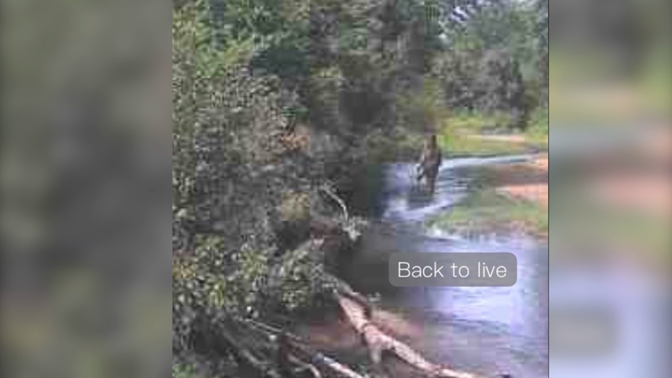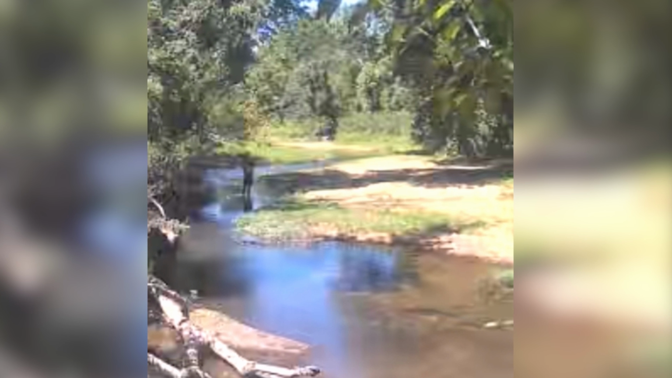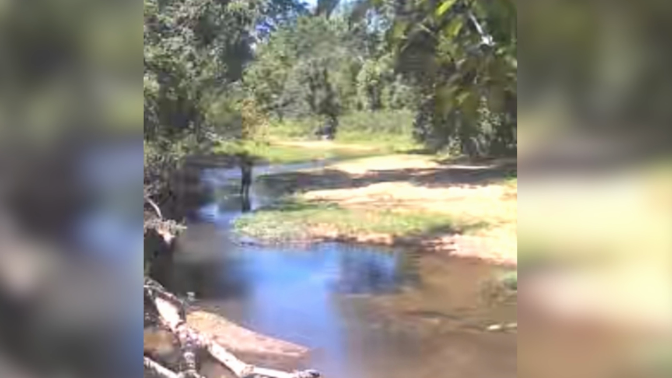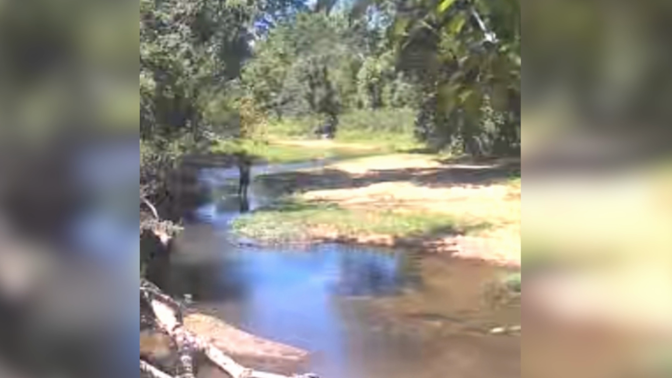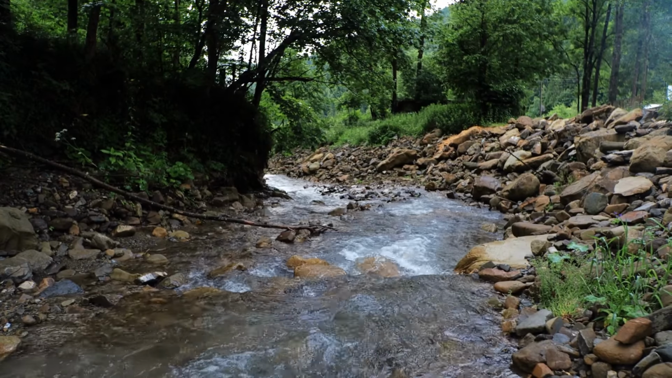After work, he went down to the creek with his 6-foot-tall brother, mind you, to recreate the photo. And standing in the exact same spot, his brother didn't even cover half the background that the figure did in the original shot. He estimated the creature had to have been several feet taller than 6 feet and 2 to 3 times wider. They searched the area for tracks.